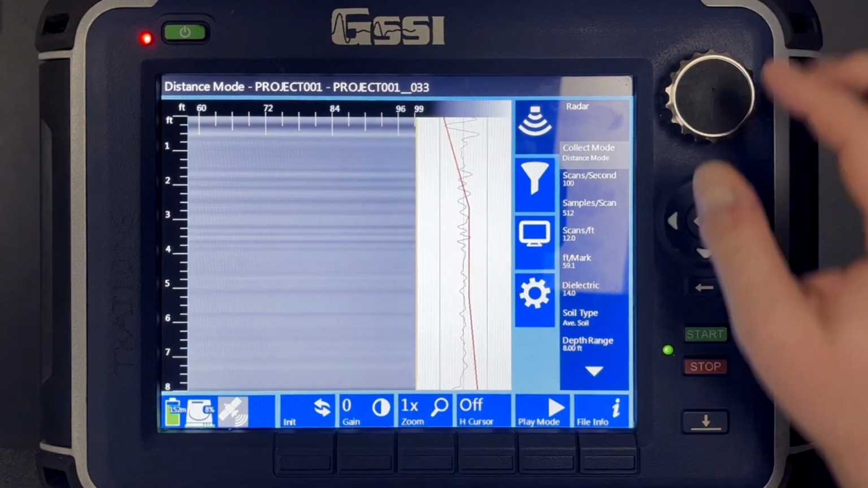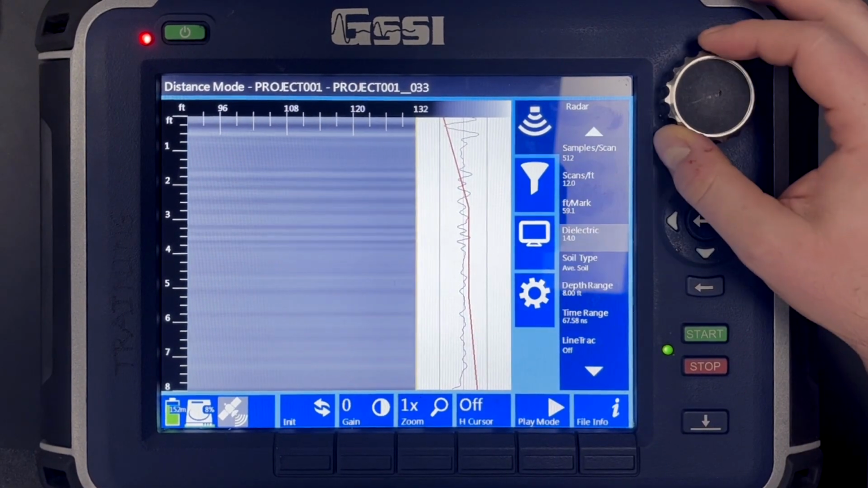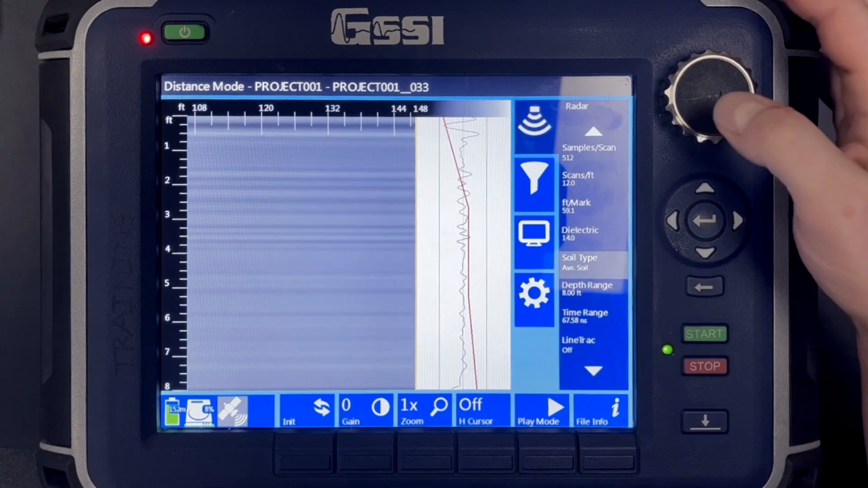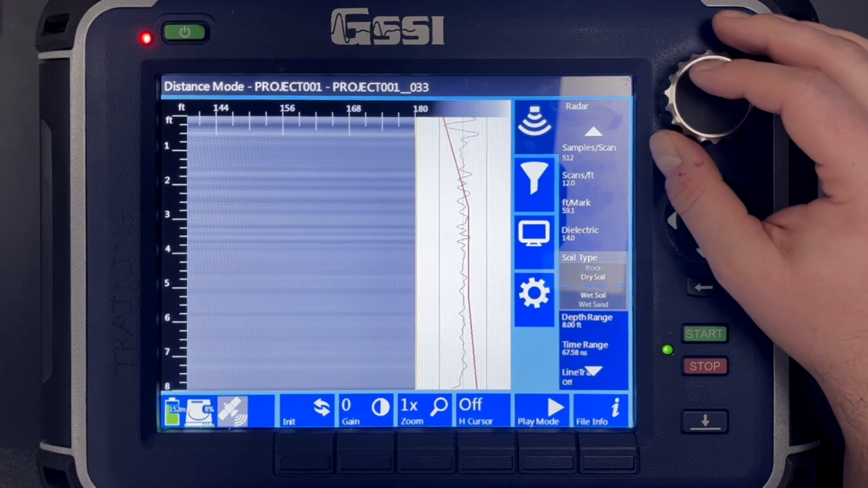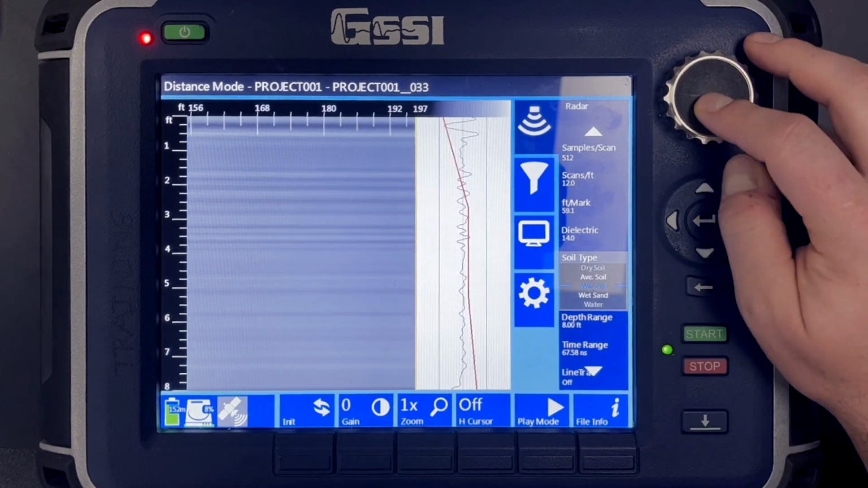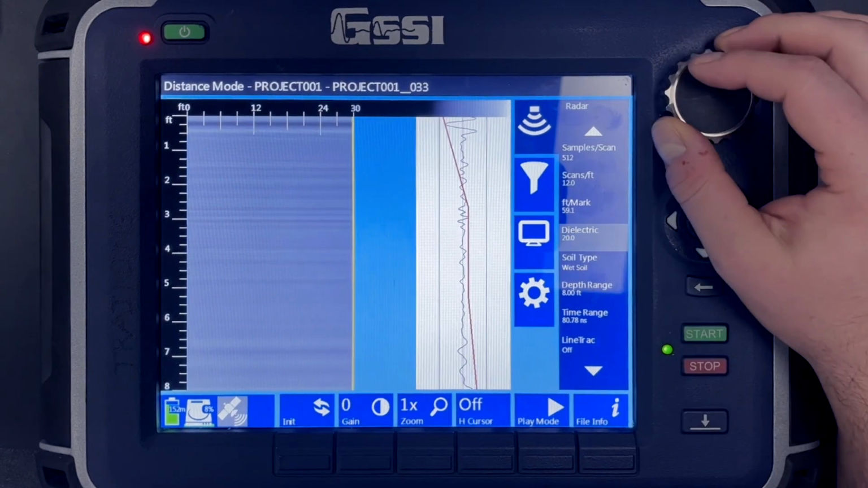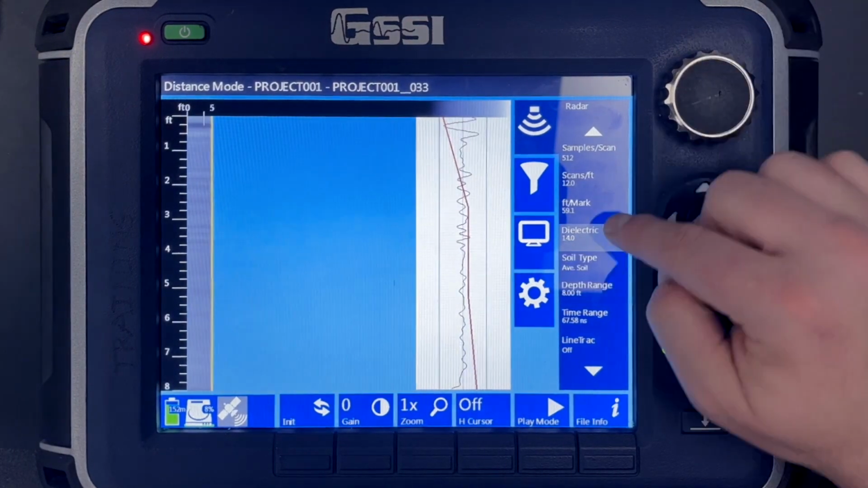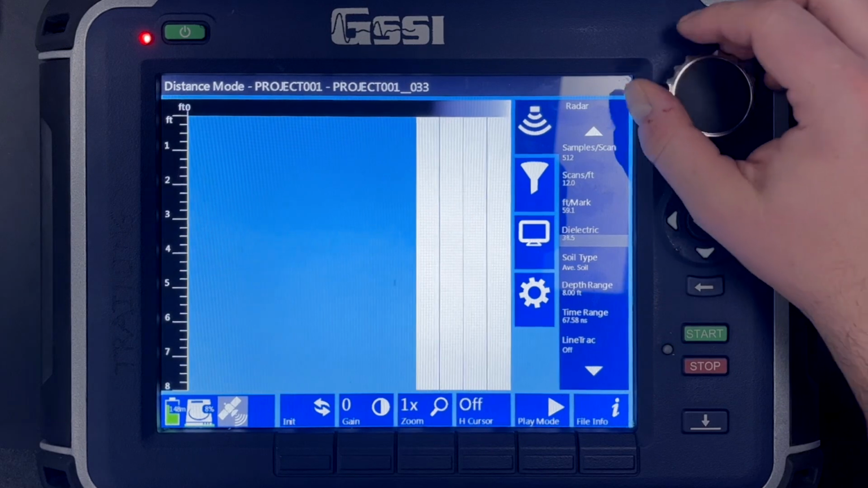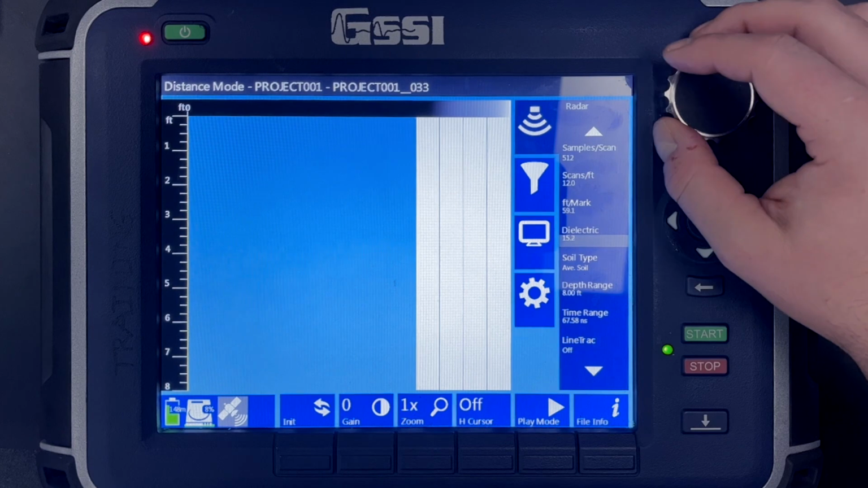The final way to adjust your dielectric is to go into the radar mode when you're in the preview screen here. We can navigate down to soil type, and we can then change our soil type. So let's say we are in wet soil. We can change it to wet soil, which is then going to change our dielectric value. If we wanted, instead of using these preset soil types, we could instead click into dielectric and change the dielectric for the soil manually.